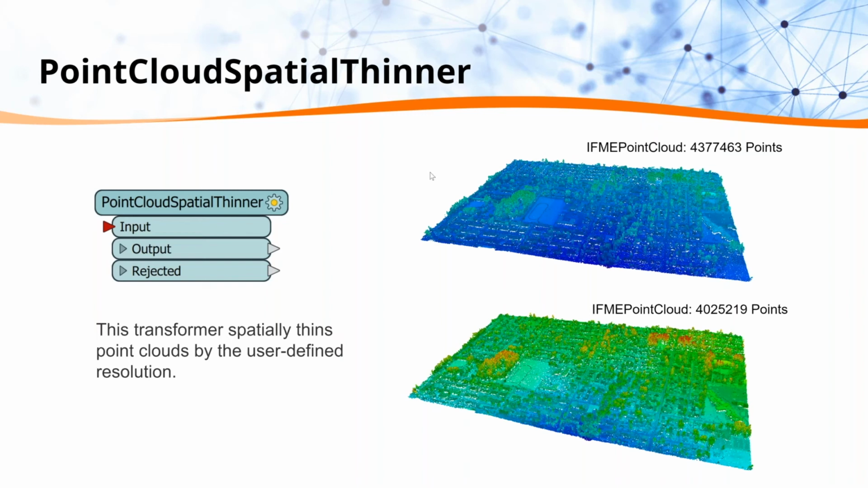And it does thinning, but it aims to preserve the original shape of the point cloud through the use of different algorithms and transformations. I don't recall what algorithms we have built in there, but it is in our documentation if you wanted to take a look. And so this top point cloud is our original, and the bottom one is the thinned.